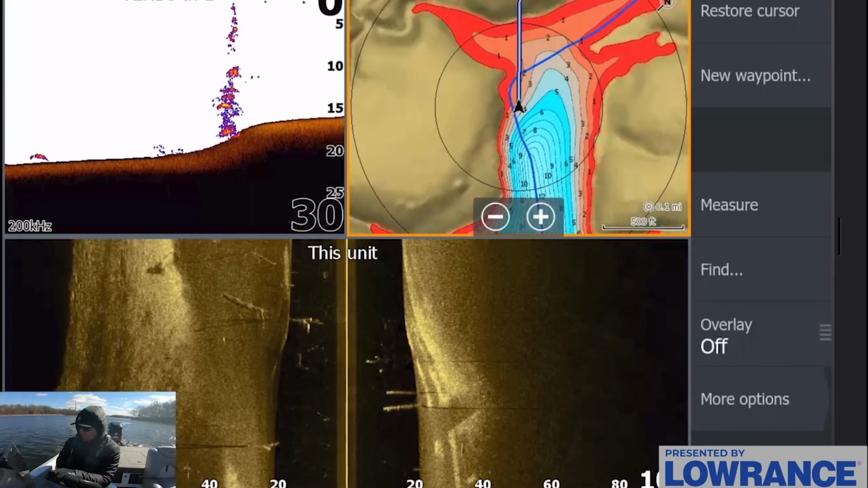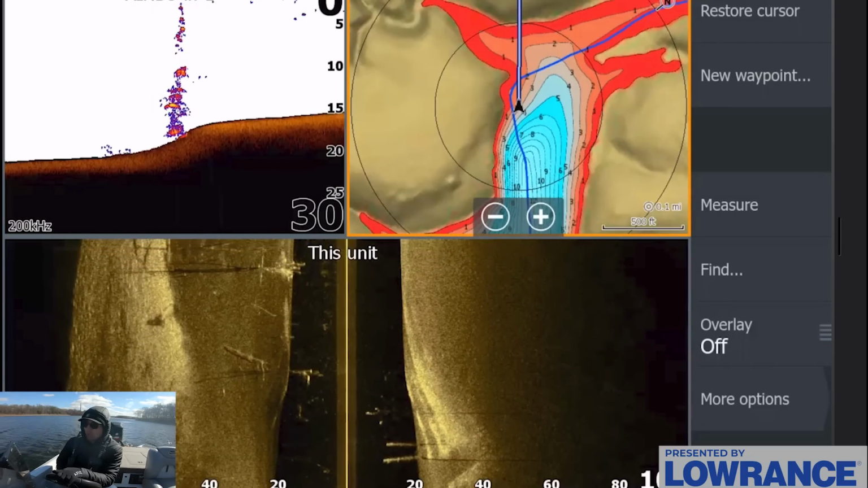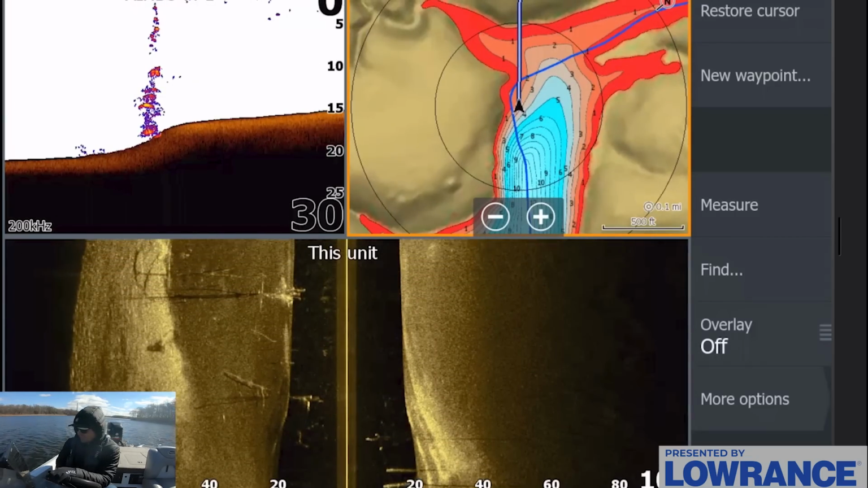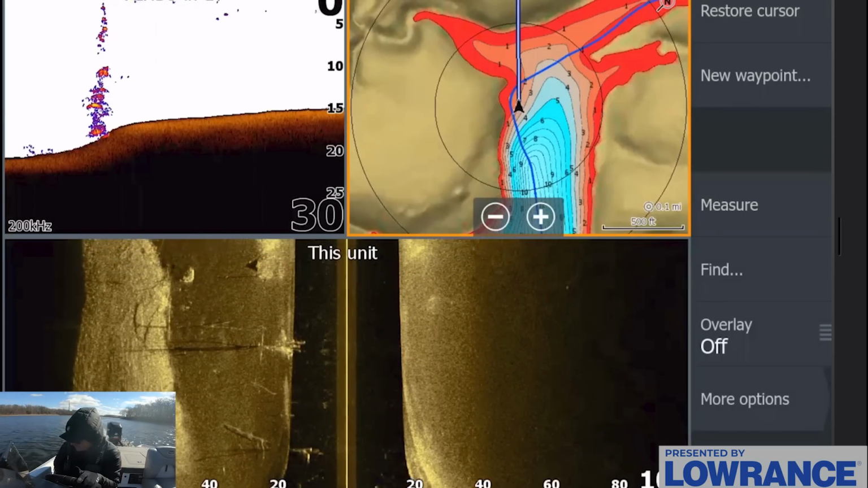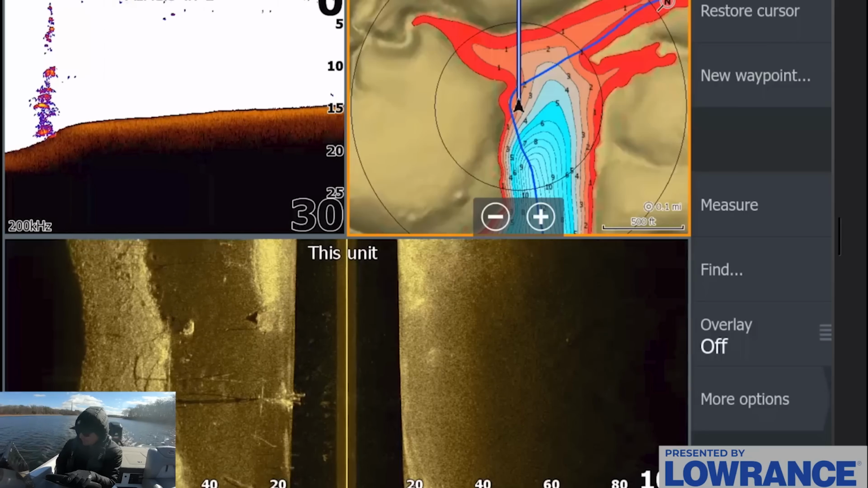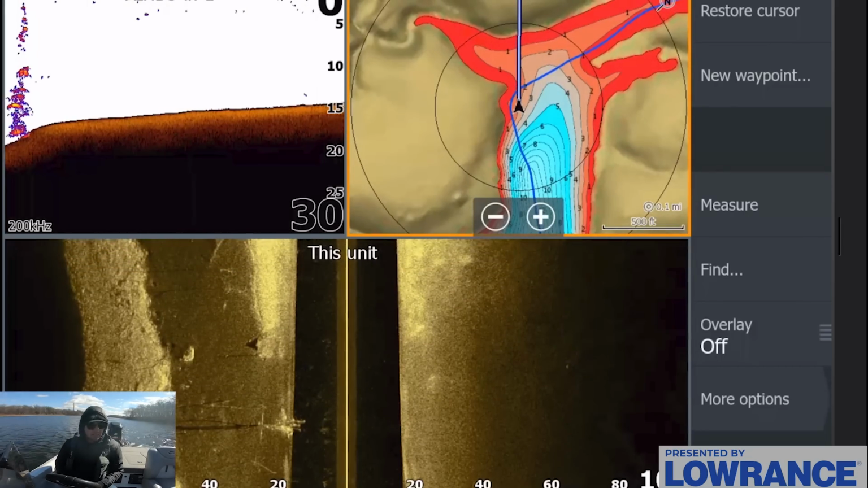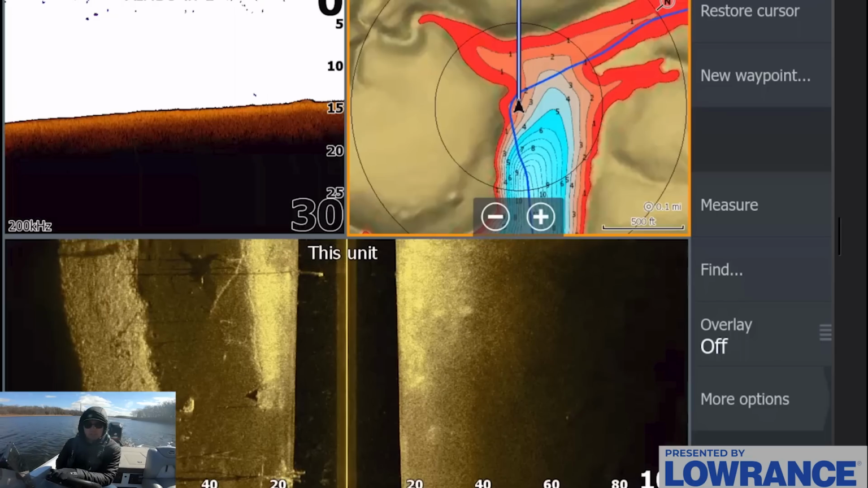Now that fish we saw a second ago on 2D may have just been a catfish or drum or something, so I'm not getting too excited. But the main thing I need to find is, again, some type of better quality fish, and they may not be back in here, so it may take a bit of graphing and checking a few other spots, but I have a pretty good feeling about this creek because usually there are some good fish that spawn in here.